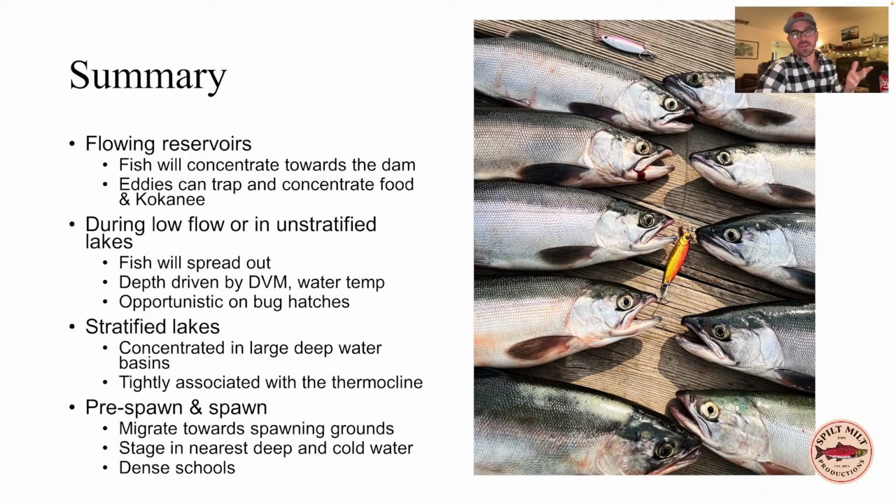And then Strawberry is a good one because they tend to be near surface in the spring. It's a very cold water reservoir. Same with Flaming Gorge. You're just long lining them on the surface.